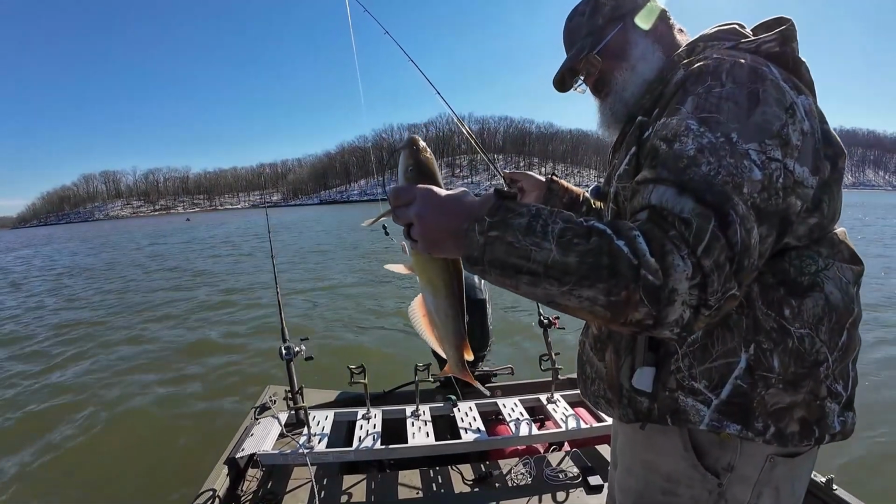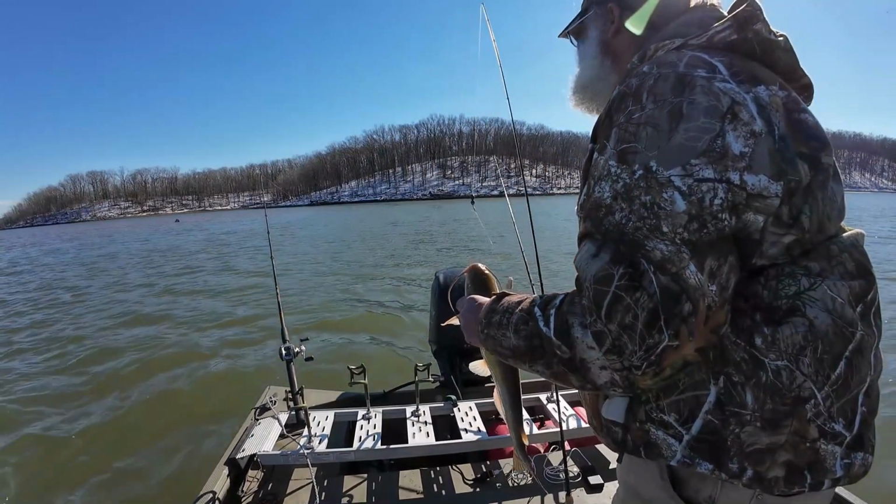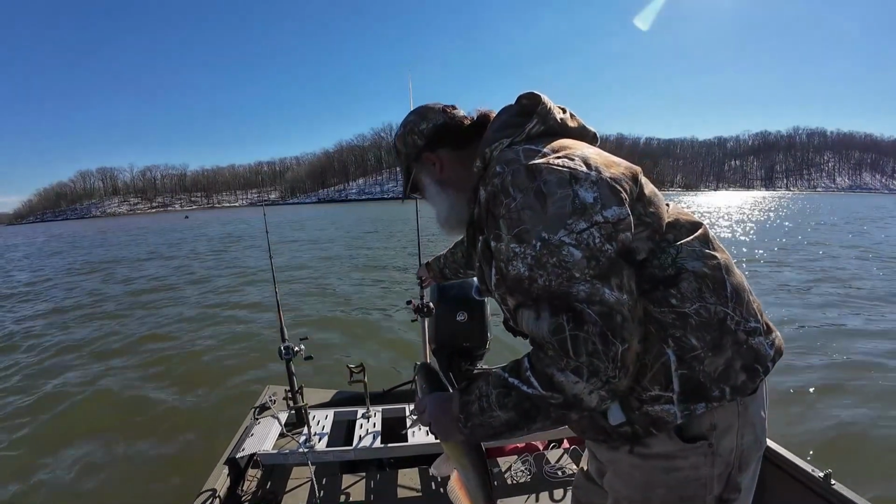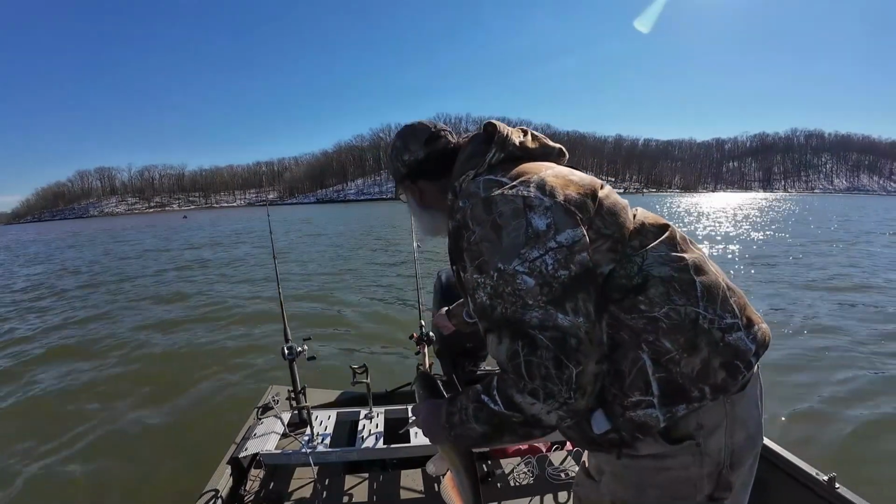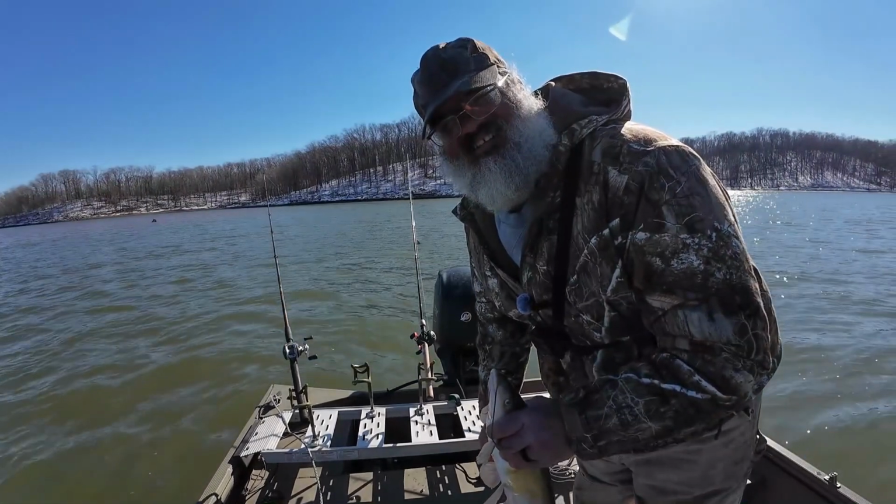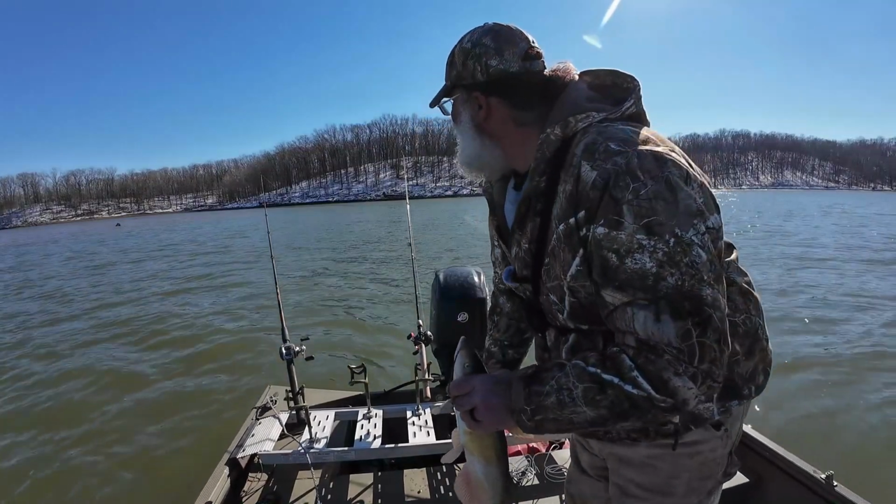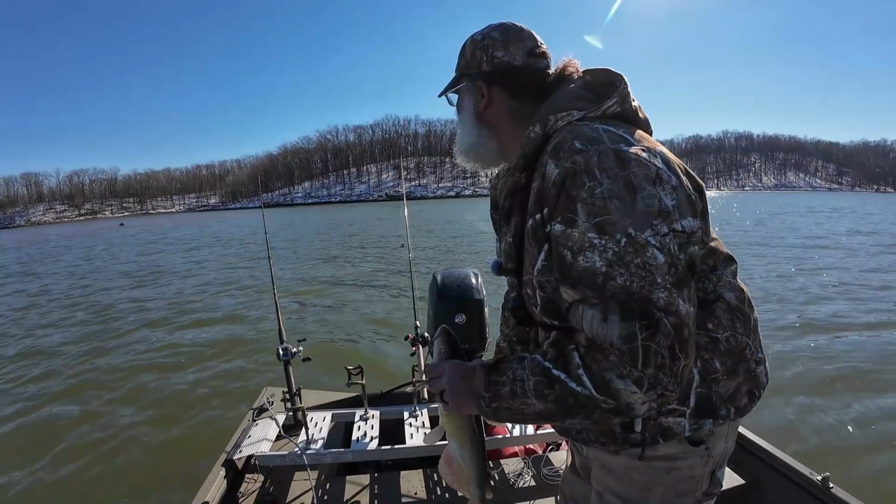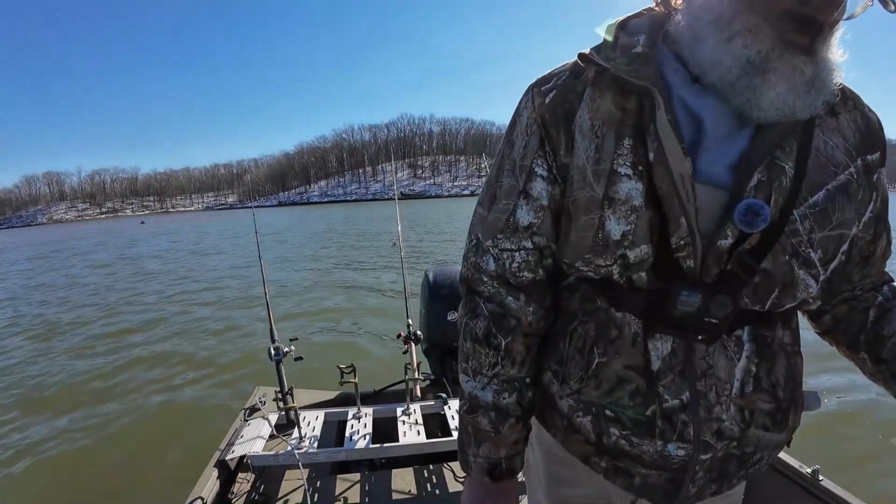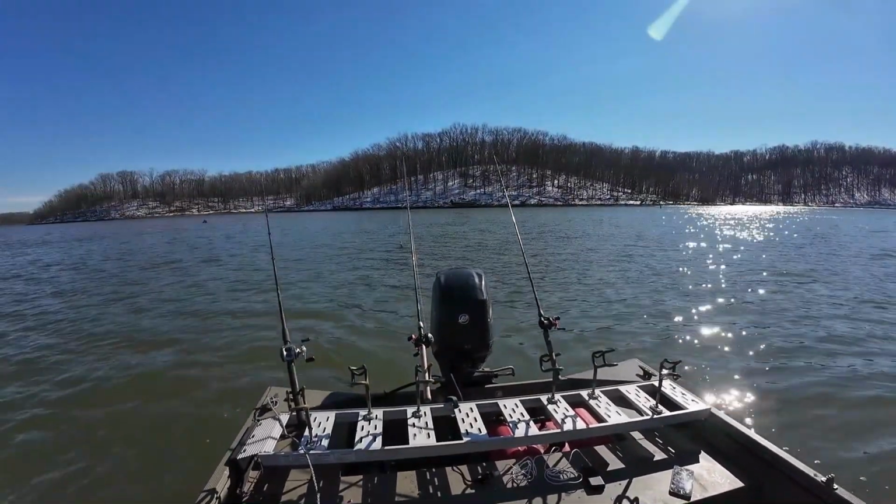Another 3-pound channel cat. Aaron's gonna be happy tonight. We're gonna be frying fish for too long. You know, because I'm on this diet, and deep fried fish is good for dieting. I guess it ain't got no carbohydrates in it. We're halfway to a limit.